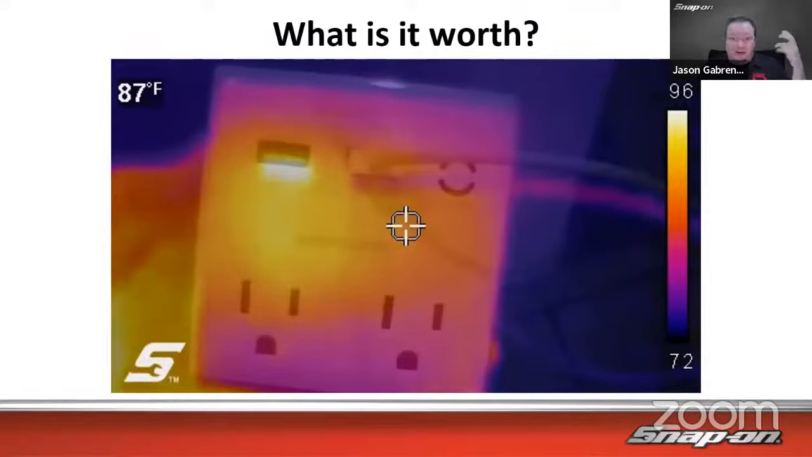So he heard a noise somewhere, some sort of frazzle noise or whatever. Looked around with the thermal imager, got real close to the noise, and found out that this USB socket that wasn't even plugged in was on, and it was hot. I mean, 96 degrees, but how hot does it need to get close to something combustible to start a fire?